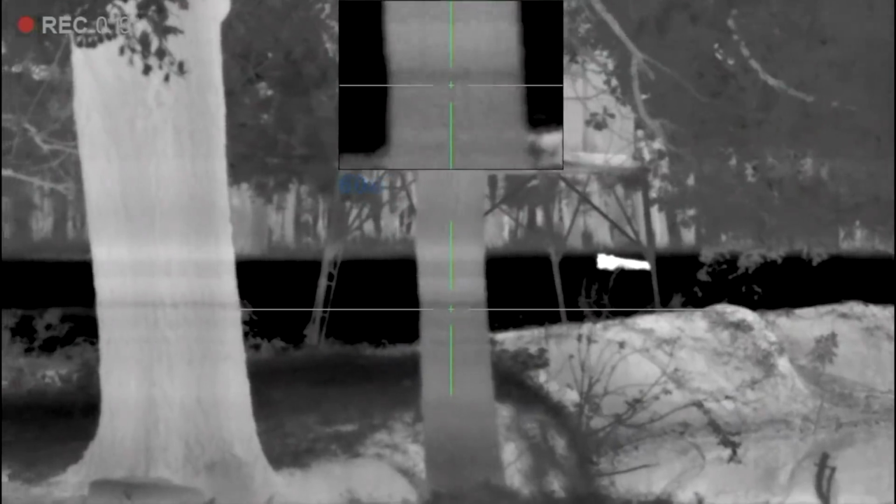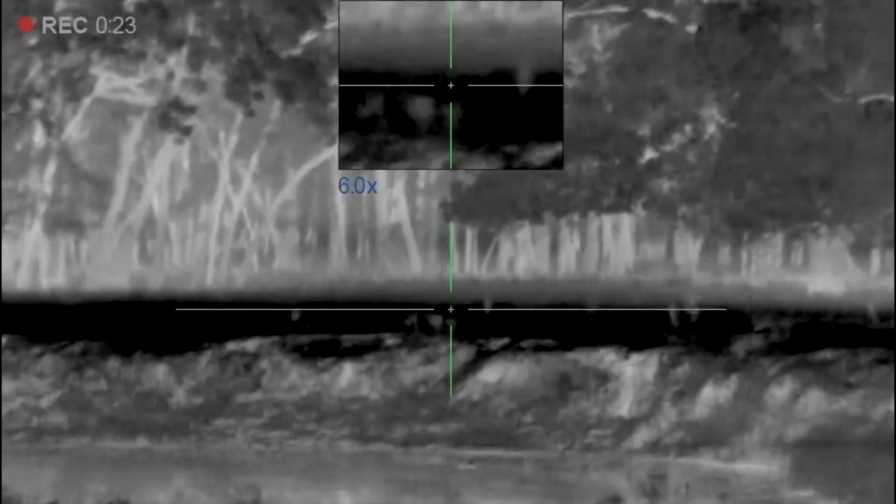And then Tuesday night, I went out to just get a scan on what it looks like, and it is bad. I only stayed out there till about 10 o'clock. I heard them, but they were on adjacent properties, and so I didn't really want to put some pressure on there.